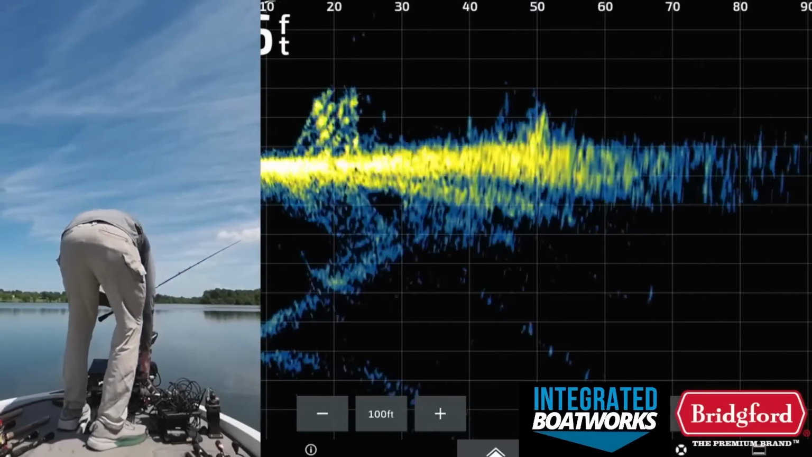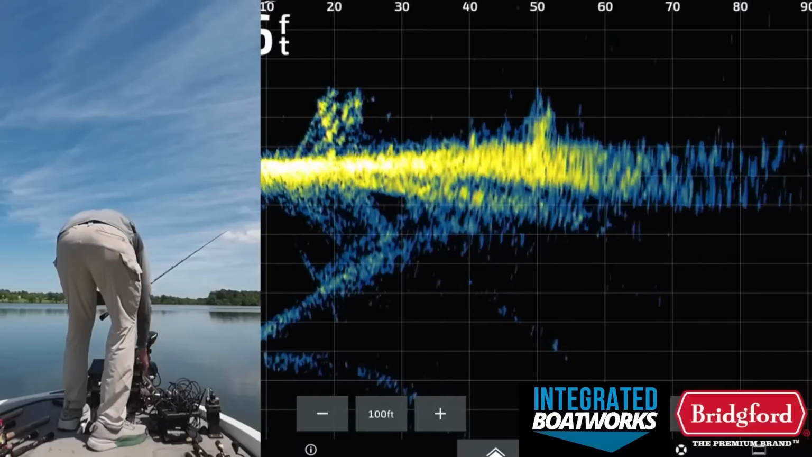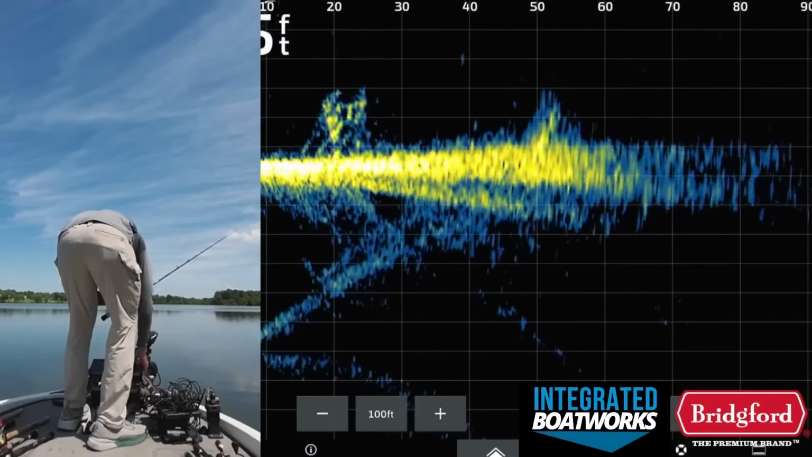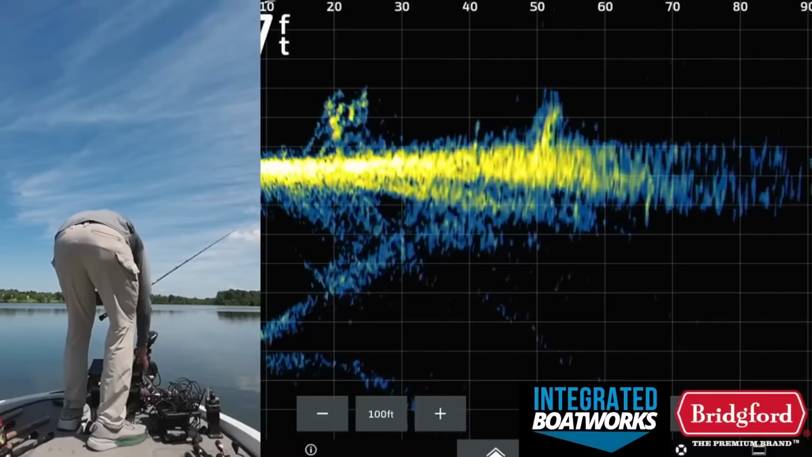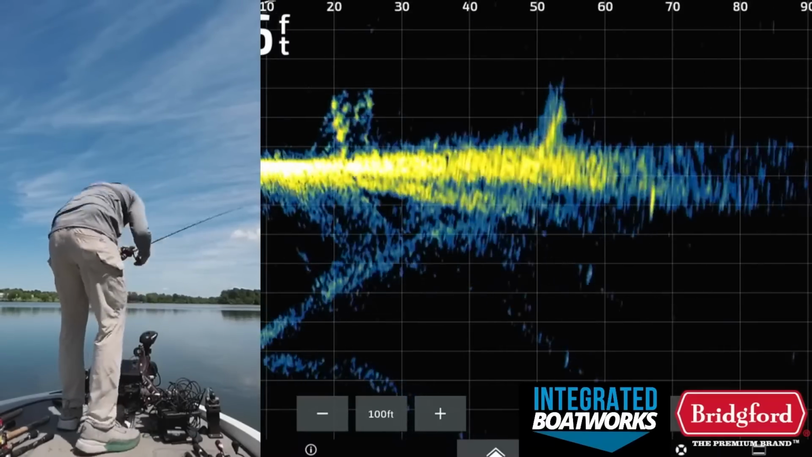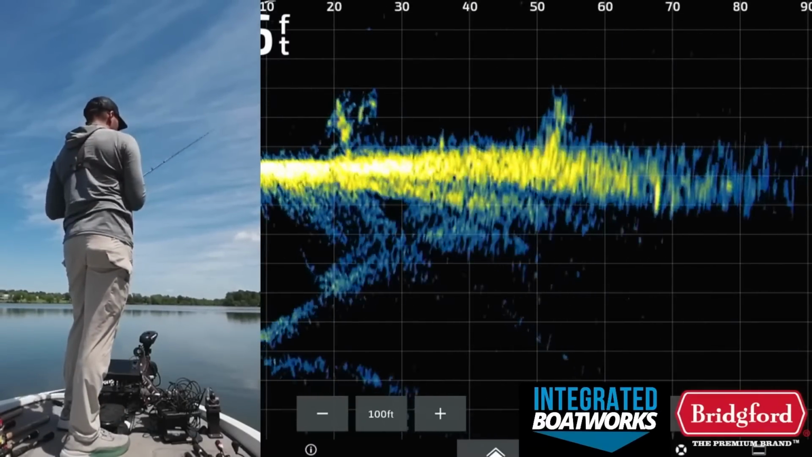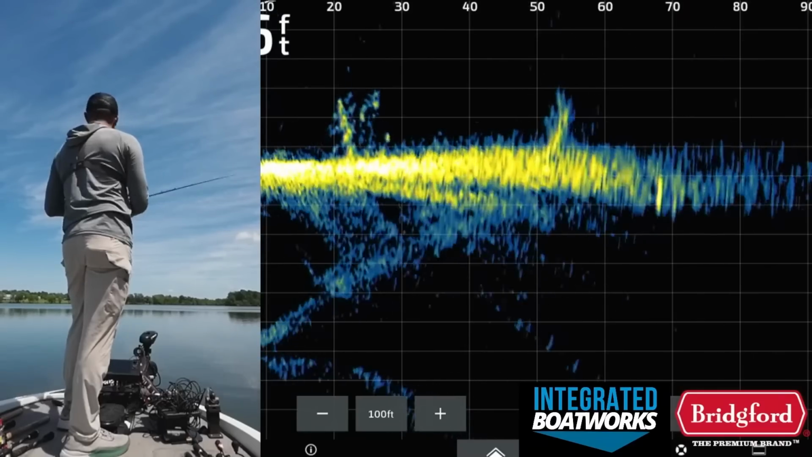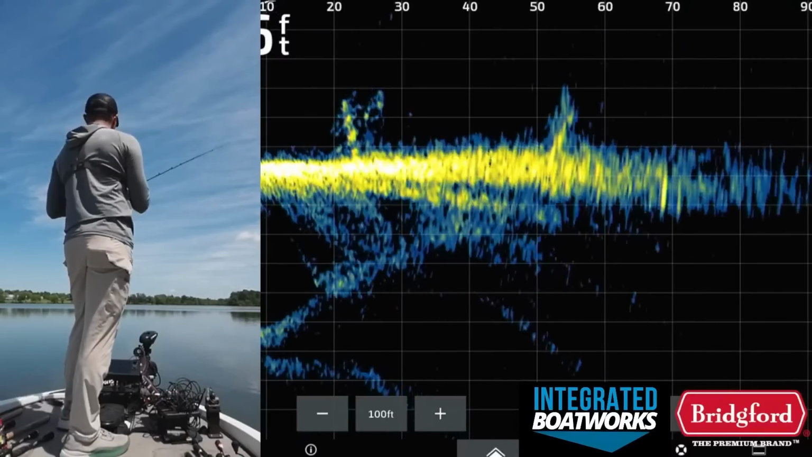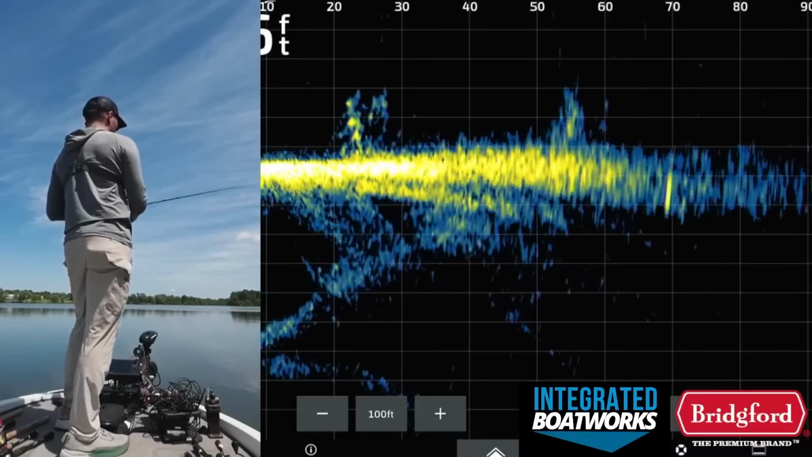I'm actually going to pull up my mapping. I'm going to hit waypoint right here. I'm just going to put a little triangle. Okay, cool. That way we know which brush pile we were fishing, because we may be able to come back and catch them, because there's enough fish in this little brush pile right here. As many bites as I've gotten out of it, there's more than 1 or 2 fish in it. There's some good ones down there.